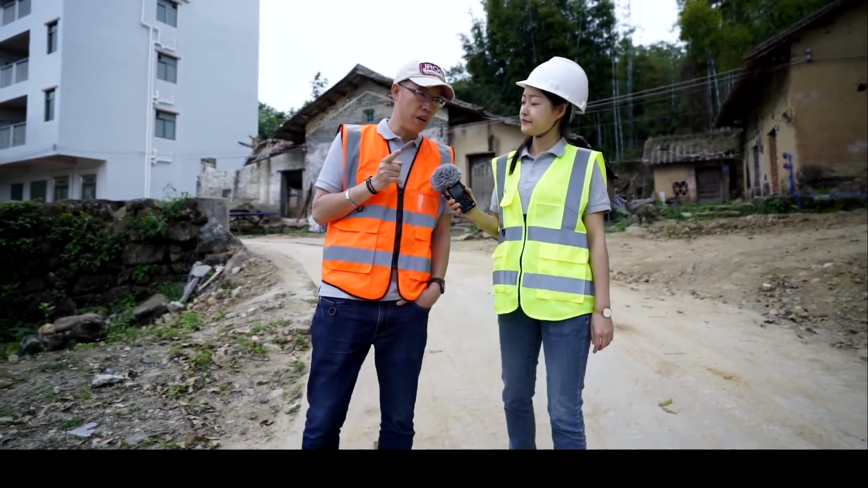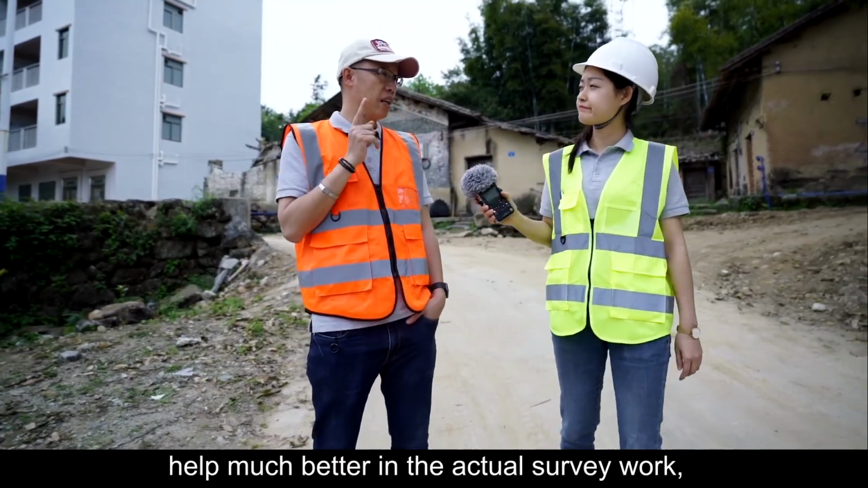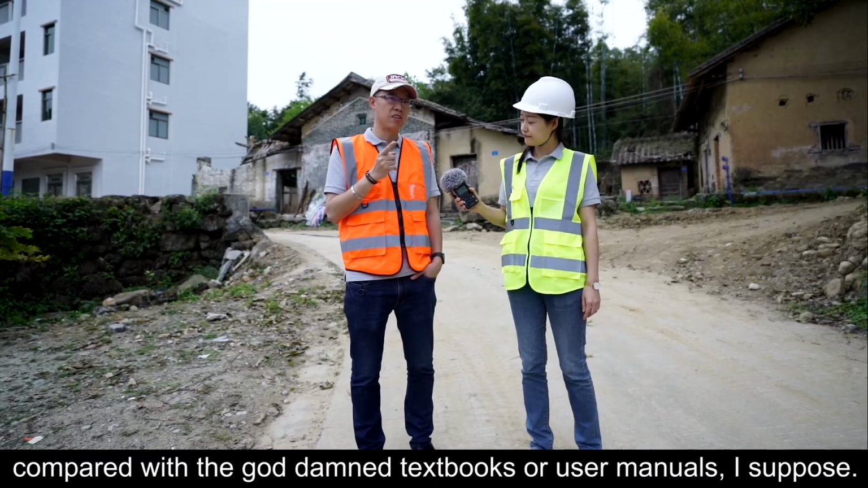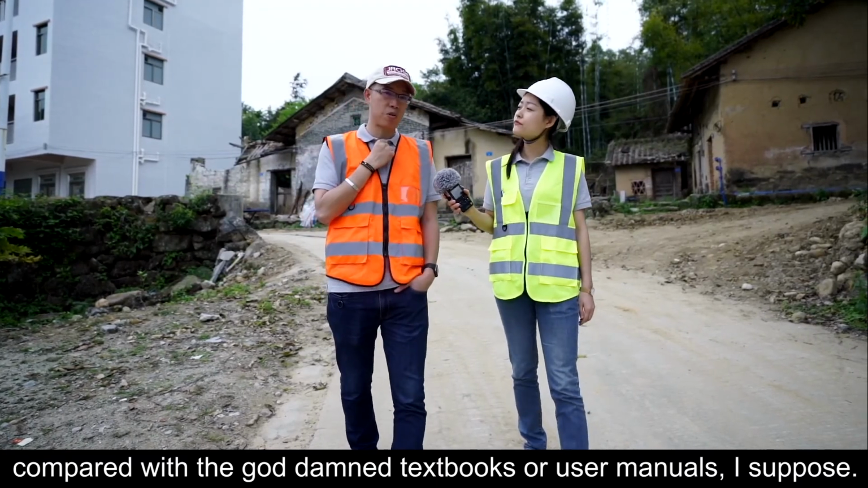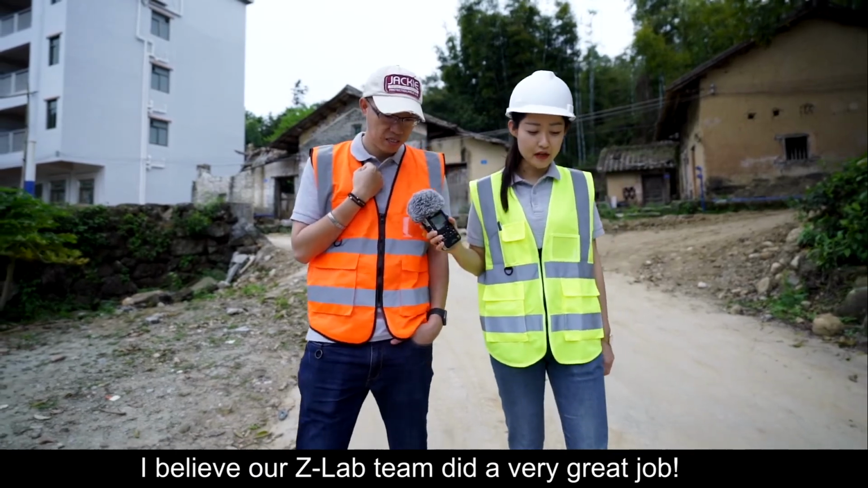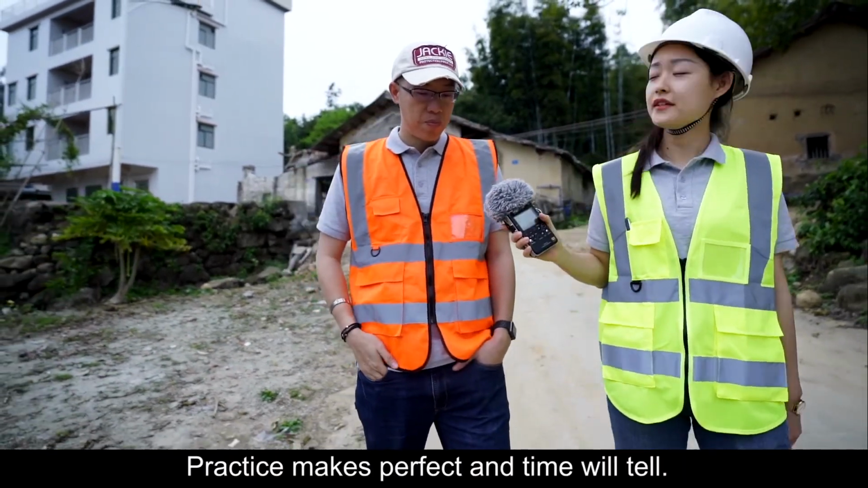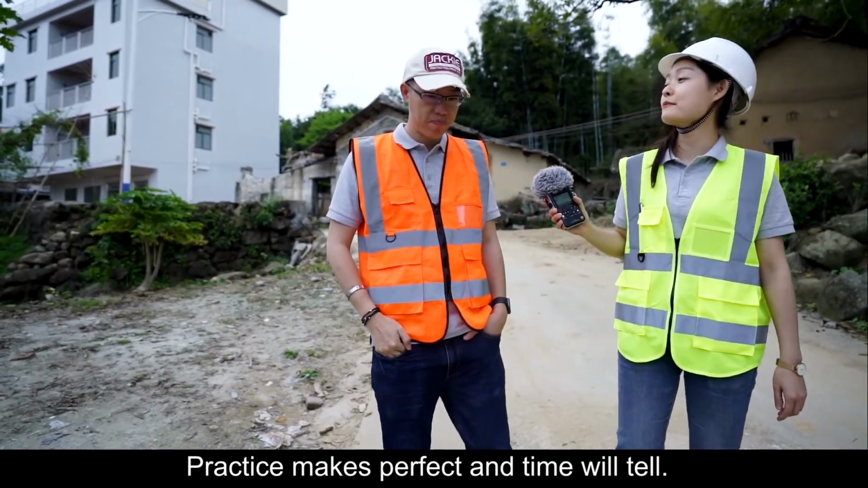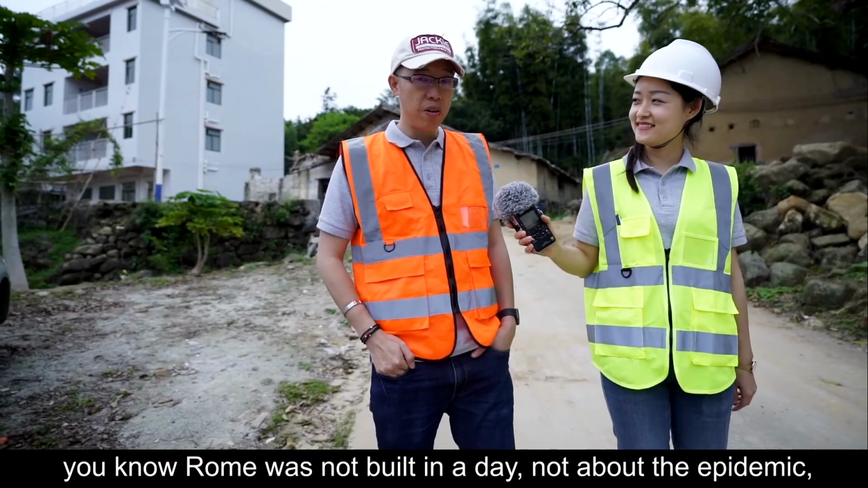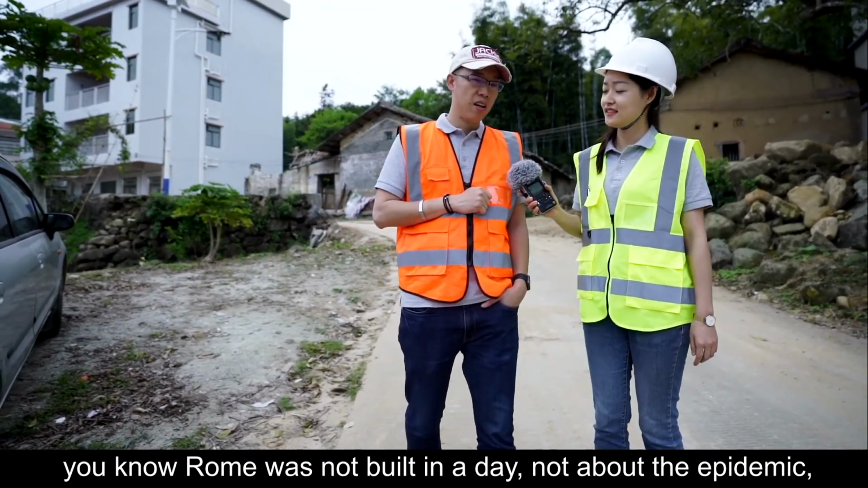Site knowledge and job experience help much better in the actual survey work compared with the textbooks or user manuals, I suppose. I believe our Z-Lab team did a very good job. Practice makes perfect, and time will tell. Yeah, exactly. I can't agree more. Rome was not built in a day, right?